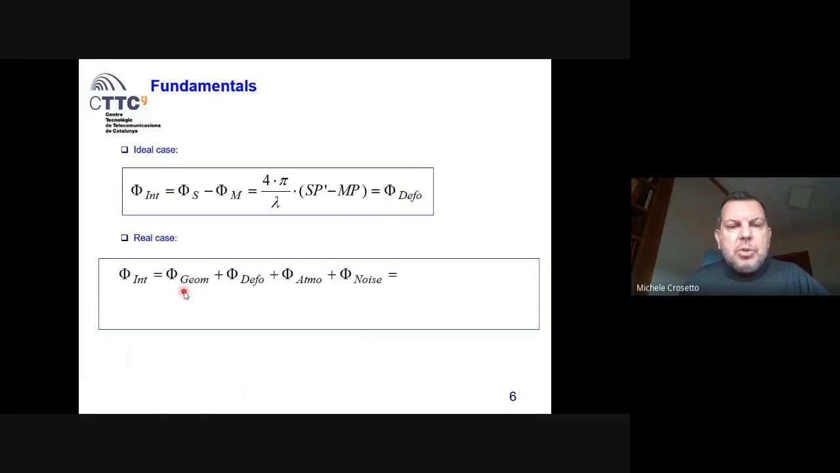There is a geometric component related to the positioning and repositioning of the object, if any, the deformation as seen before. The atmospheric component, because our microwaves cross a part of the troposphere, and in particular a very turbulent part of the troposphere, which is the lowest part of the troposphere. So there are effects on our measurements, atmospheric phase, and then there is the phase noise.